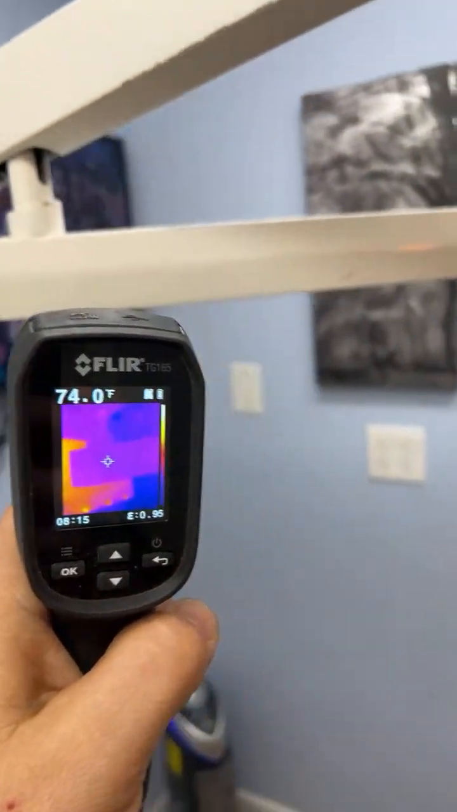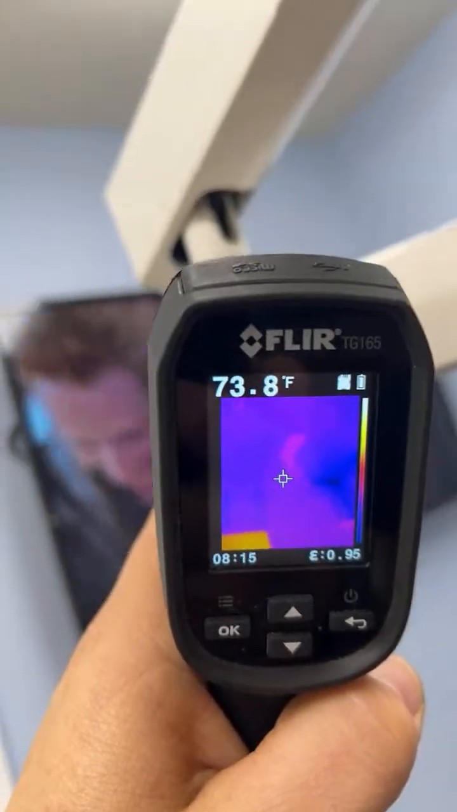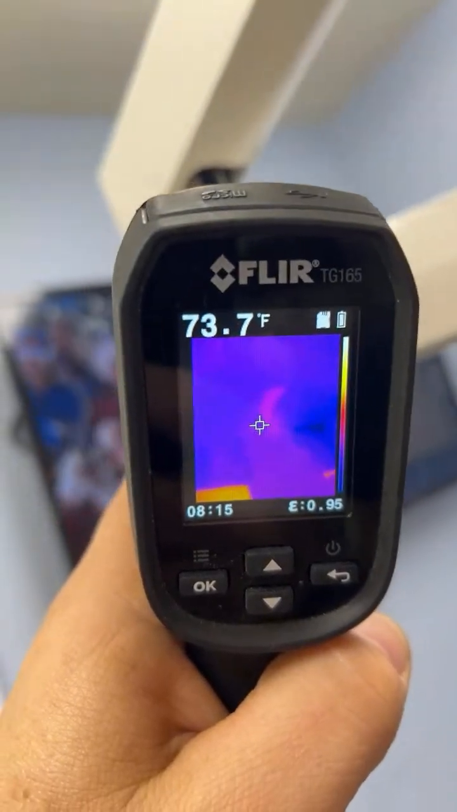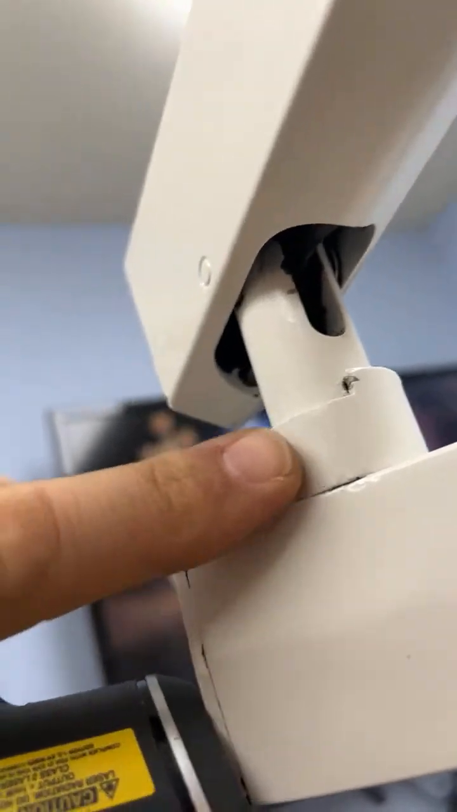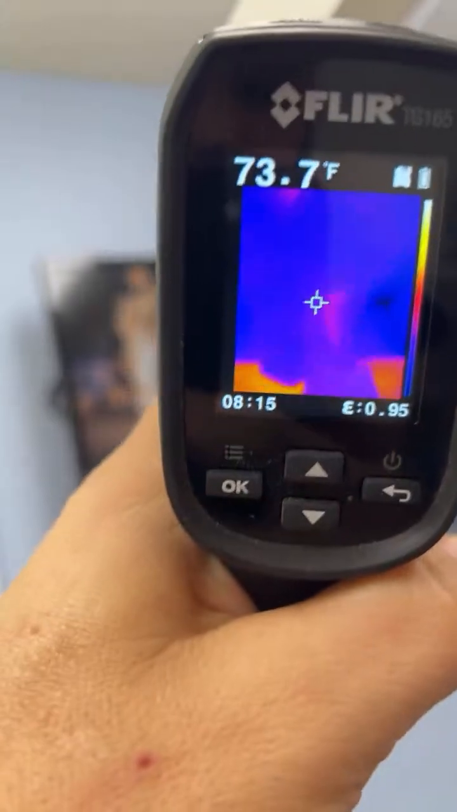Now, what we're going to do with the FLIR is I'm just going to look at the arm. And you can see right there, there's a slight temperature difference on the actual wire that's in the arm. See, there's that wire that's right there. It's kind of hard to see, but there it is. So there's a small temperature difference.